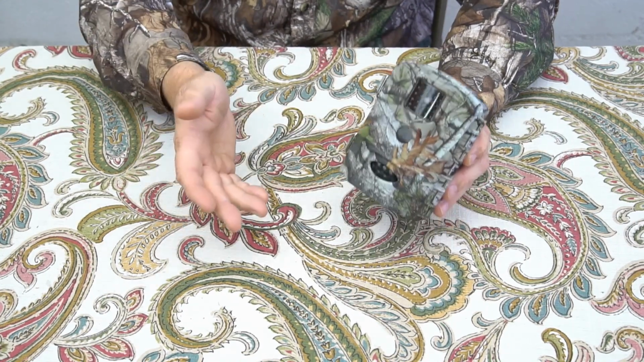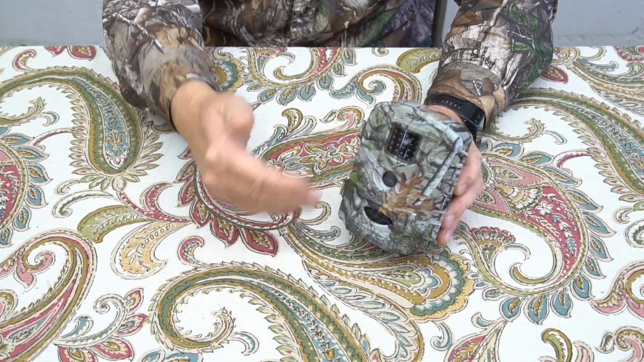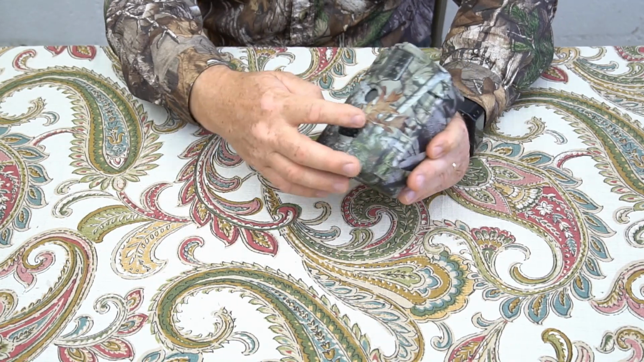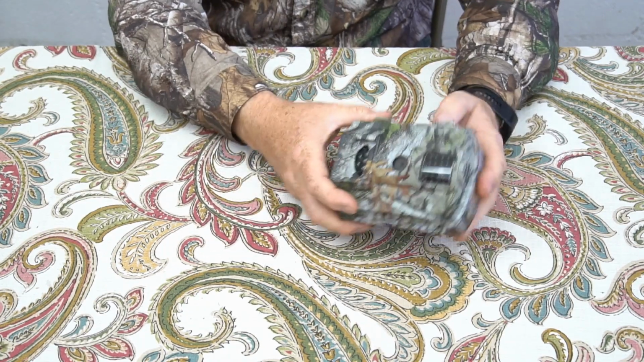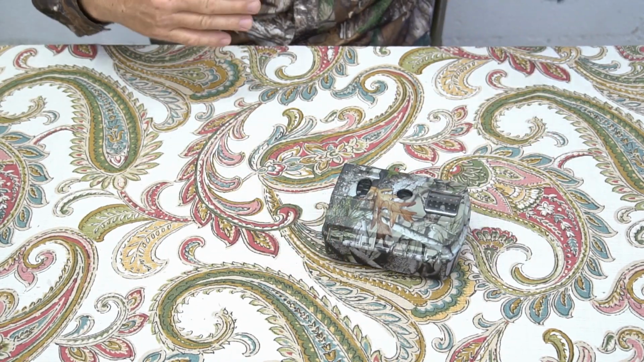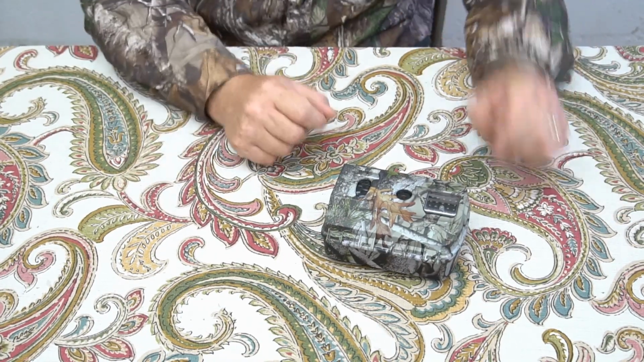Now, like I said, that's just a side effect of the narrow angle. It's not a defect. It's just the way the sensor is not nearly as precise as the lens, and that's what's causing that. So, nothing to be terribly discouraged about, but just something I'm going to note for you because that's what I do.